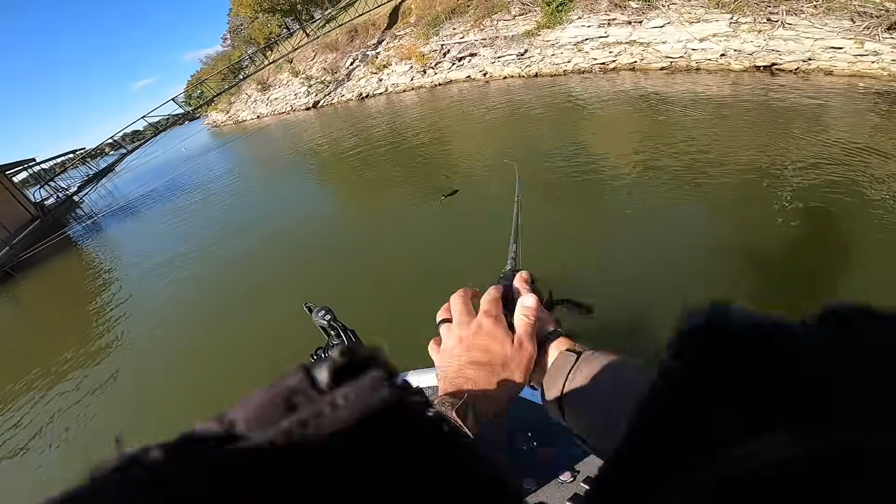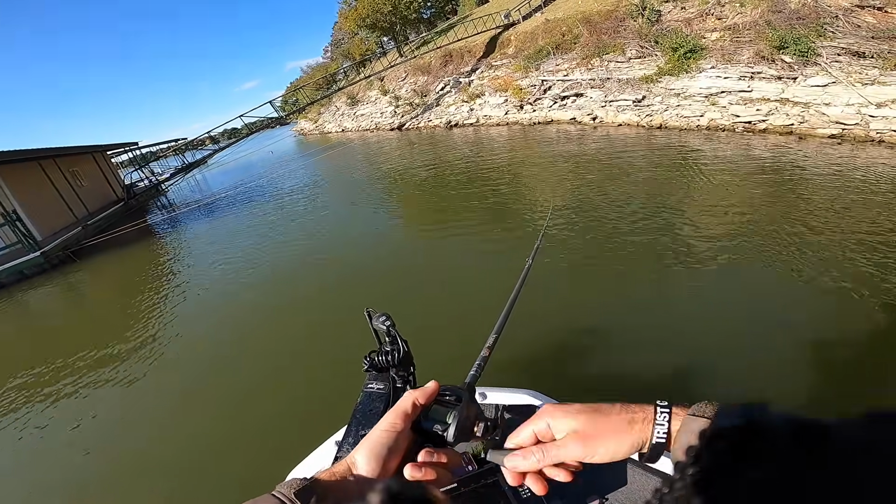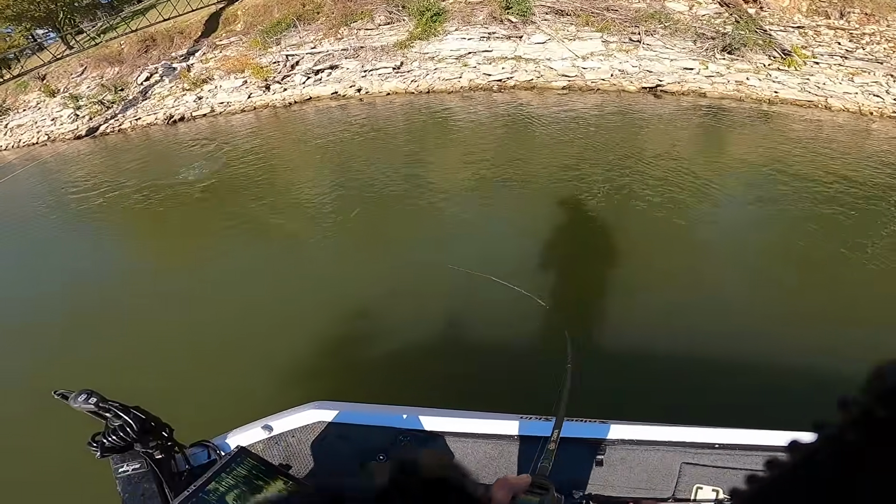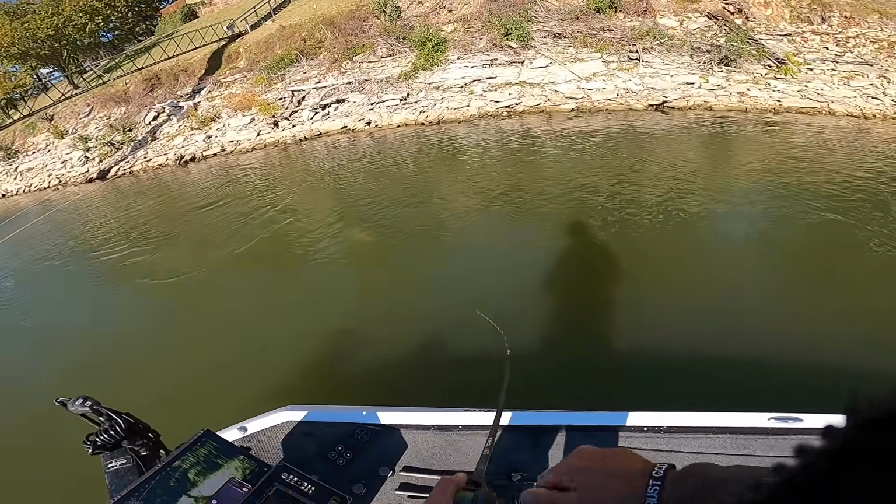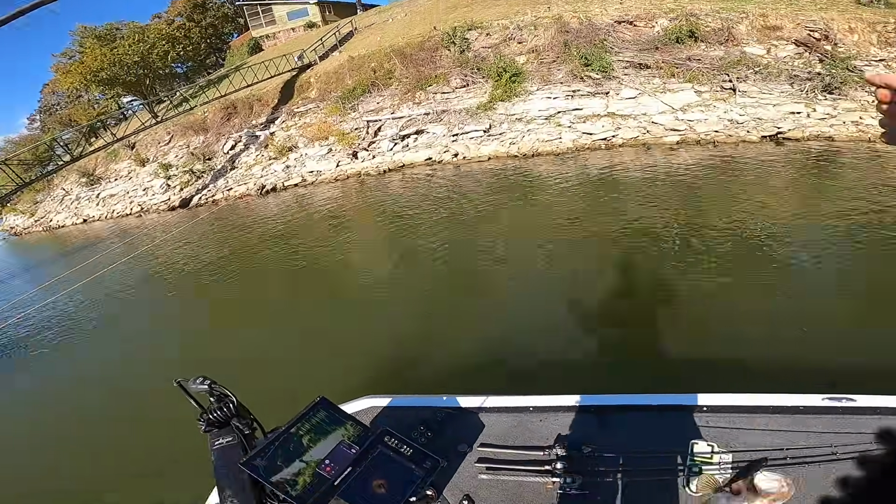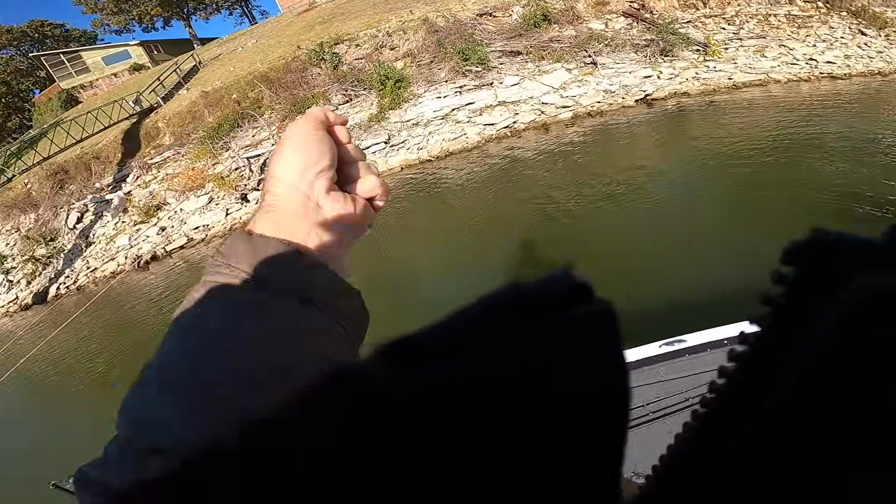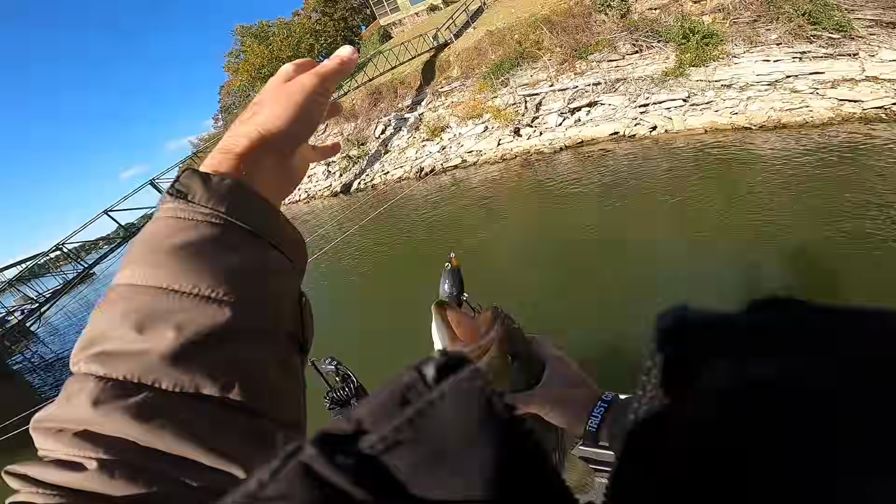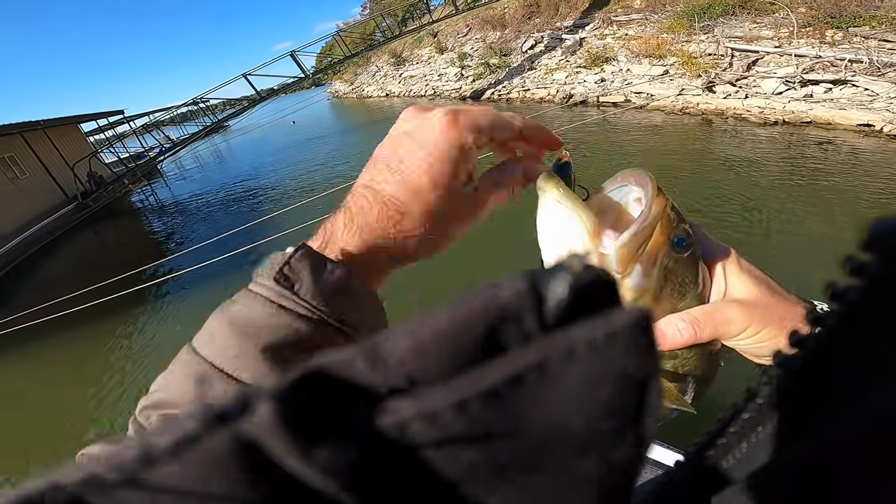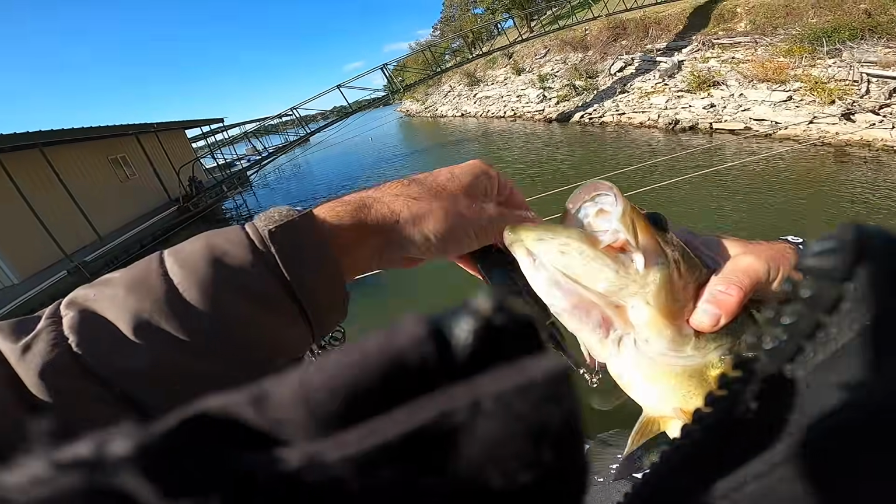Oh, I got a big one on right now. Yeah? I just caught like a 3.5 pounder on a Whopper Plopper. Are you still at the river? Is the water still chocolate? It's like stained. It's not like chocolate milk.